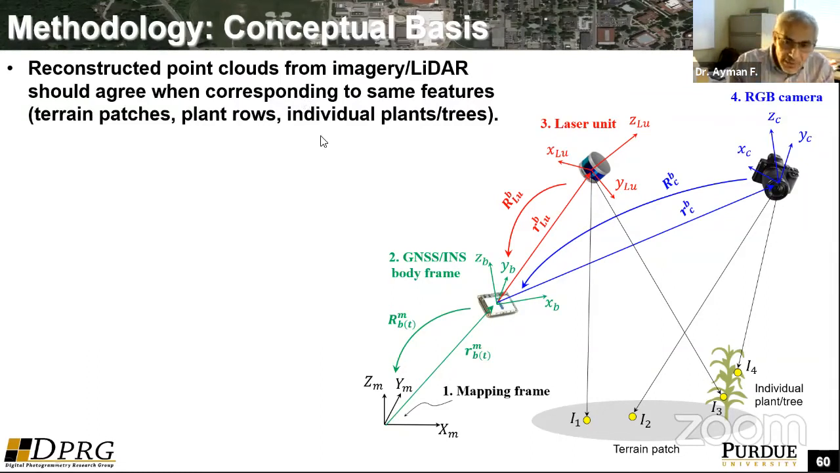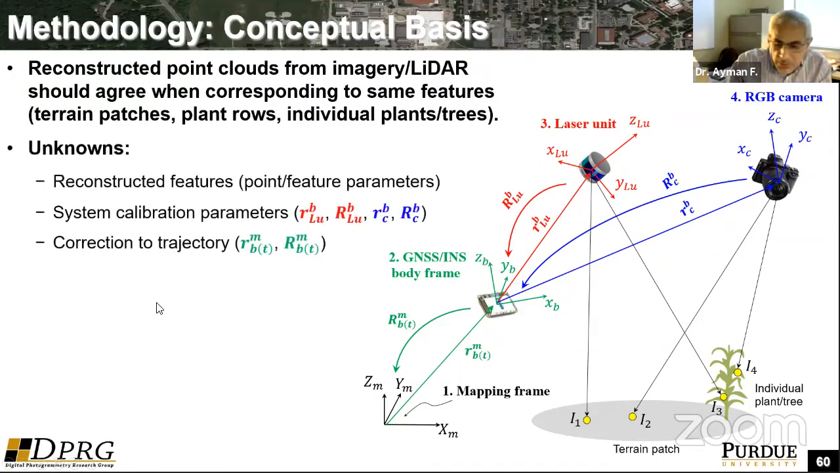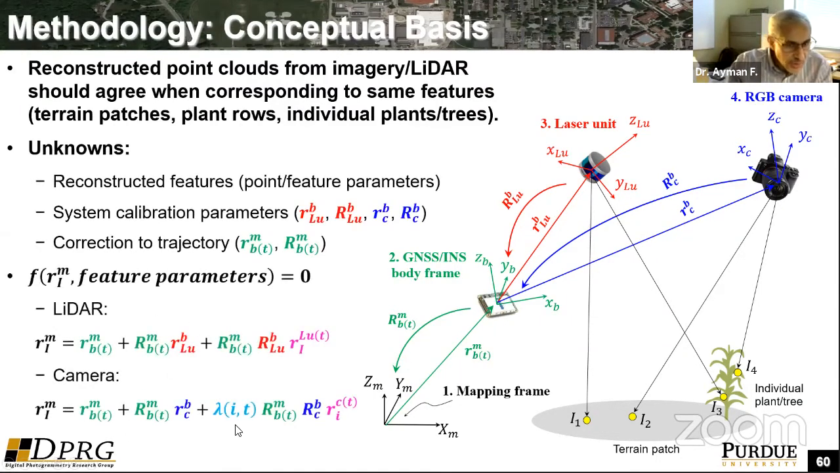For this particular point coming from a camera or from LiDAR, you know the point positioning equation associated with it. I'll talk about LiDAR. You have this point, and you have the ground coordinates as a function of the GPS/INS position and orientation, the lever arm and boresight, and the LiDAR range and pointing direction measurements.